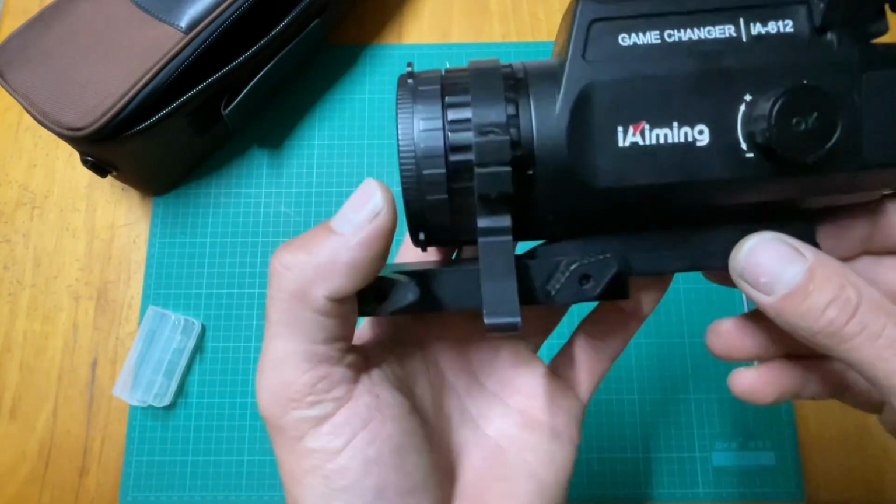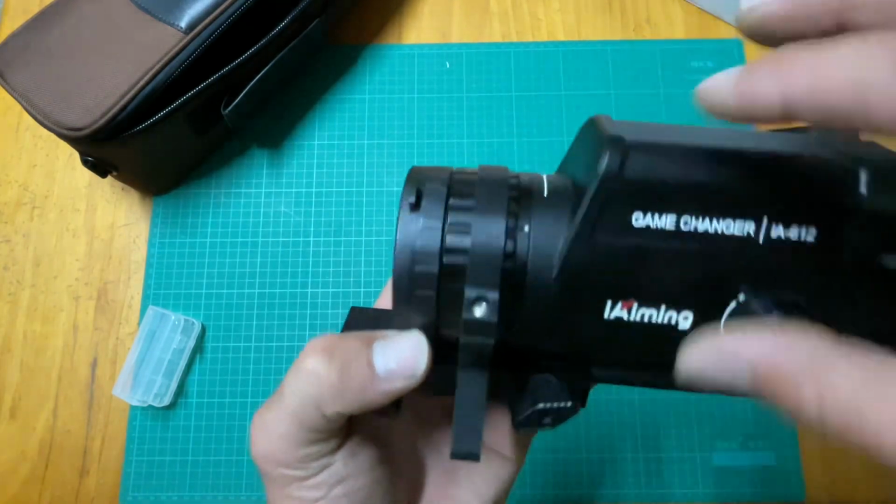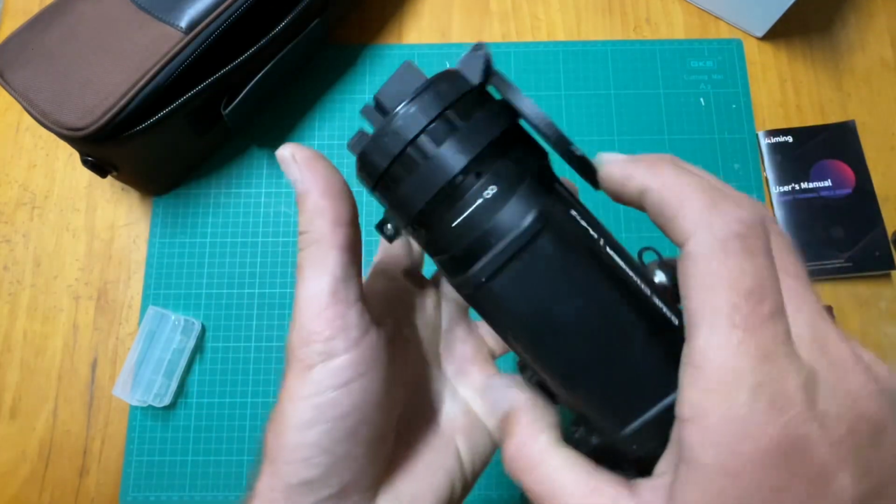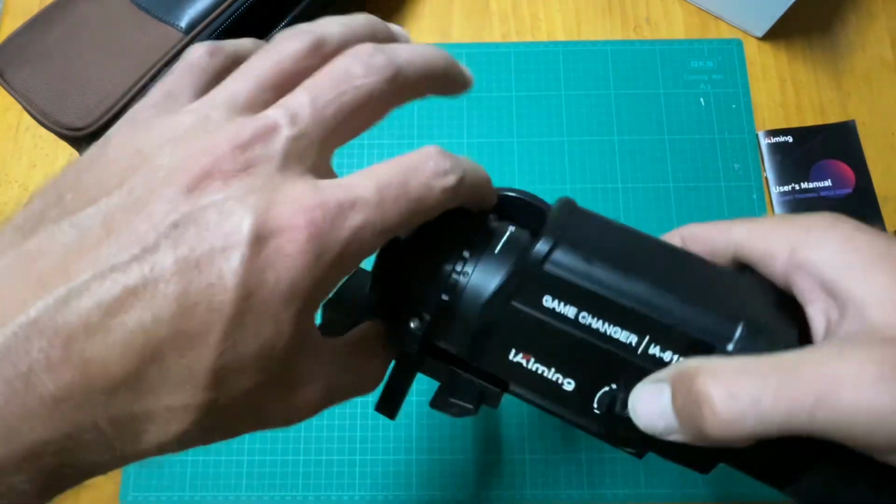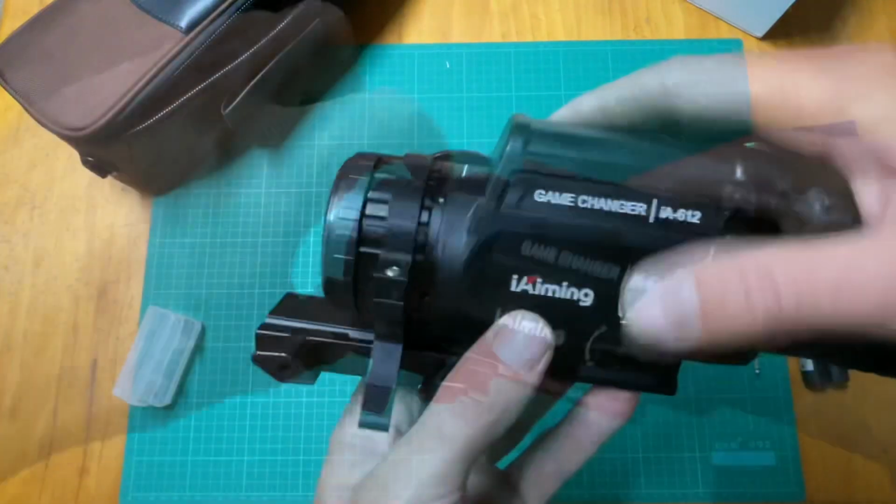But one thing I did find, this ring here, the focus ring, was very tight and hard to turn, especially when the cap is around. It's hard to get your fingers in there to turn them.